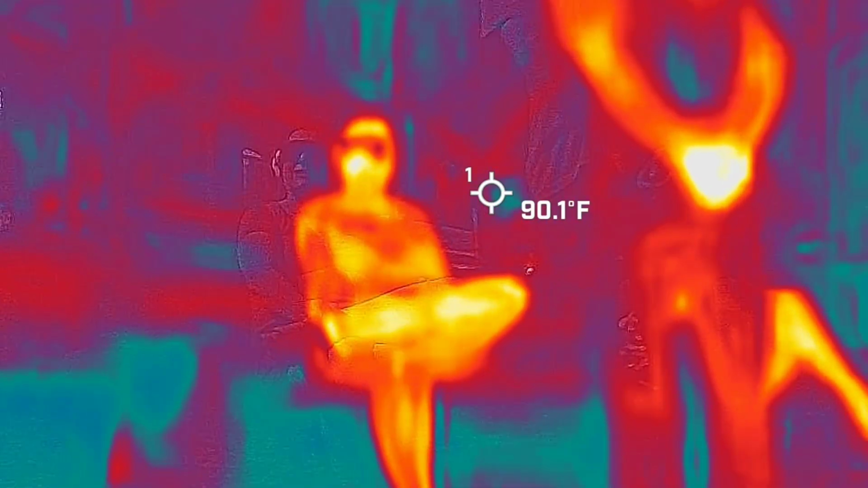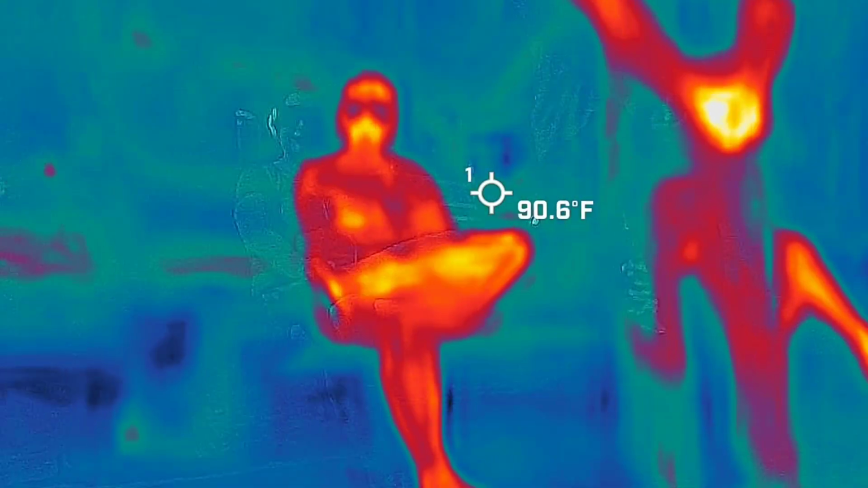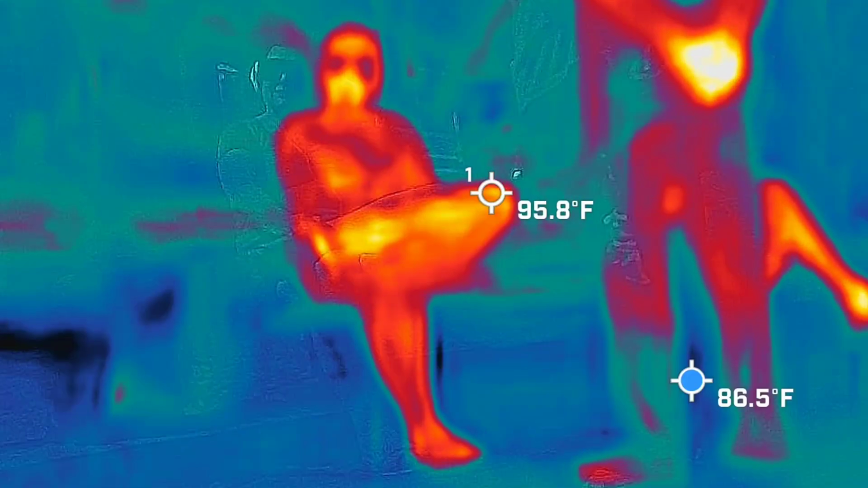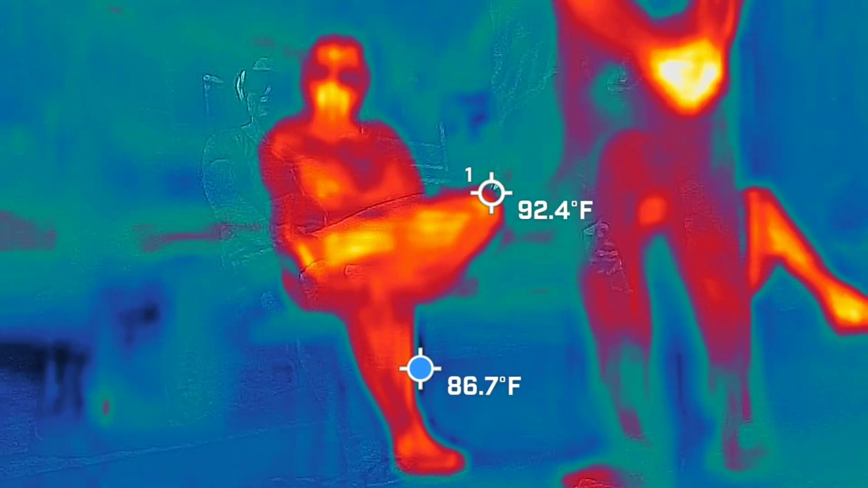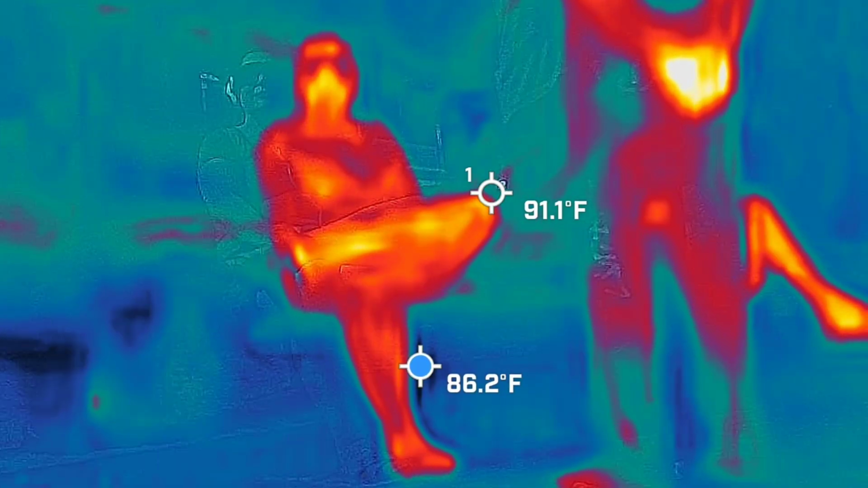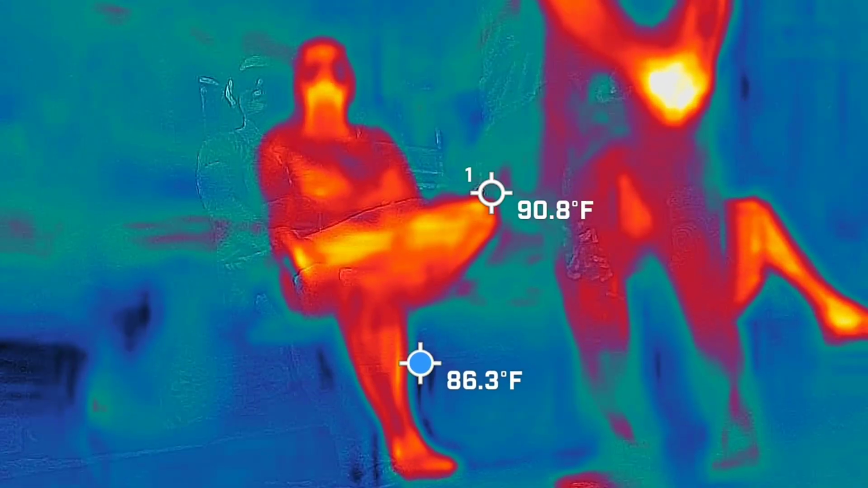Your glasses are completely fogged up, by the way, just so you know. Lauren, how you doing over there? Anything crazy? Henry, do we have somebody else here with us that maybe wants to say a few words?